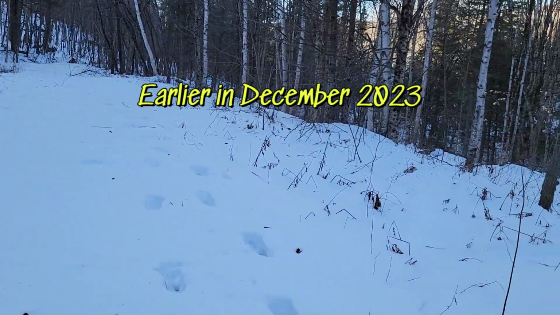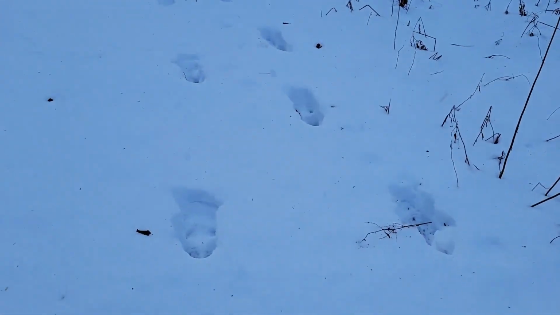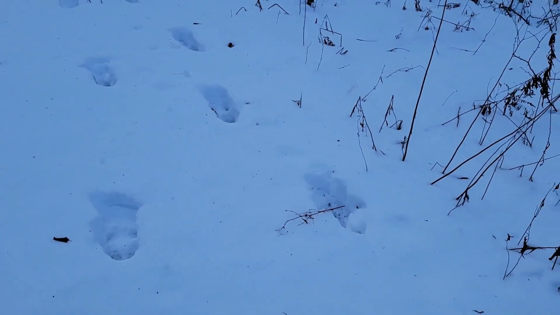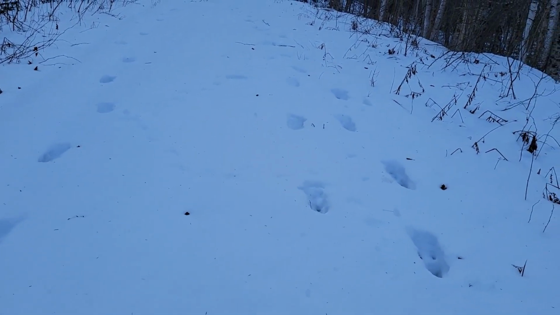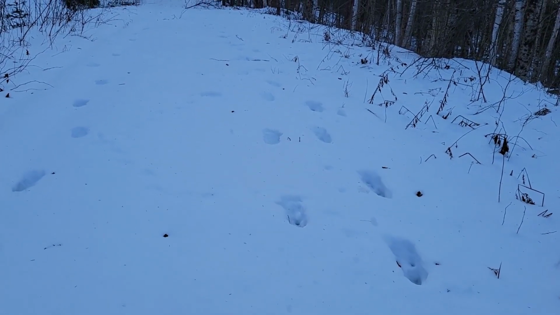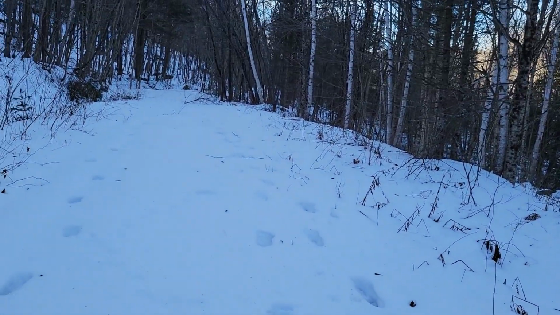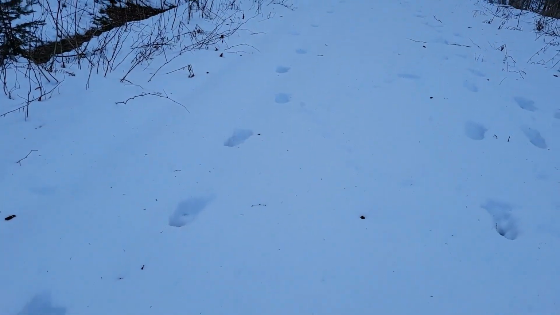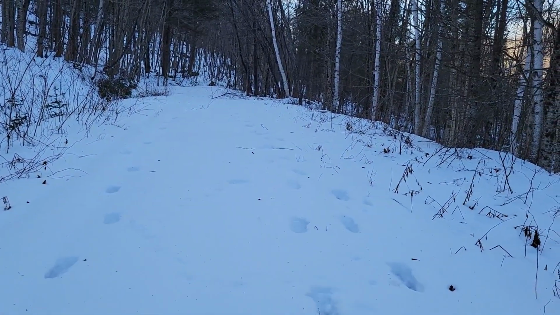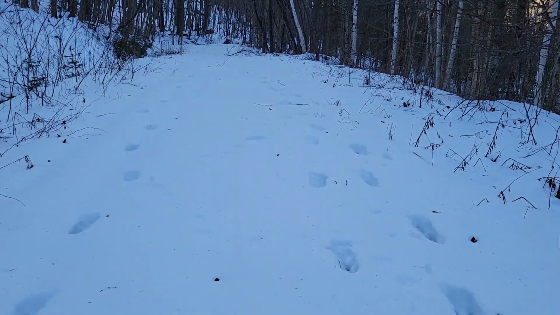All right, guys, it is mid-December, and the snow is nearly snowshoe weather. Back home close to the city, there's not much snow, and I've been following these moose tracks, and it looks like they went to walk past one of my cameras. So I'm very excited to go check the first camera on this little trek and see what we got.